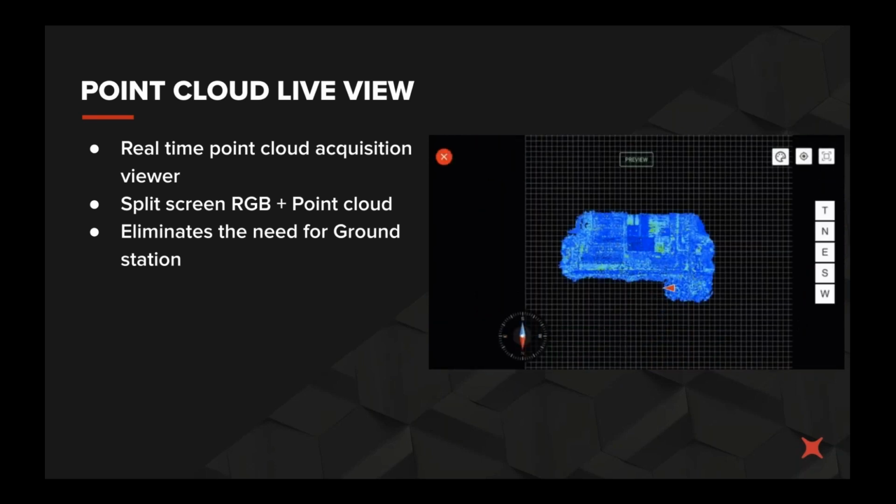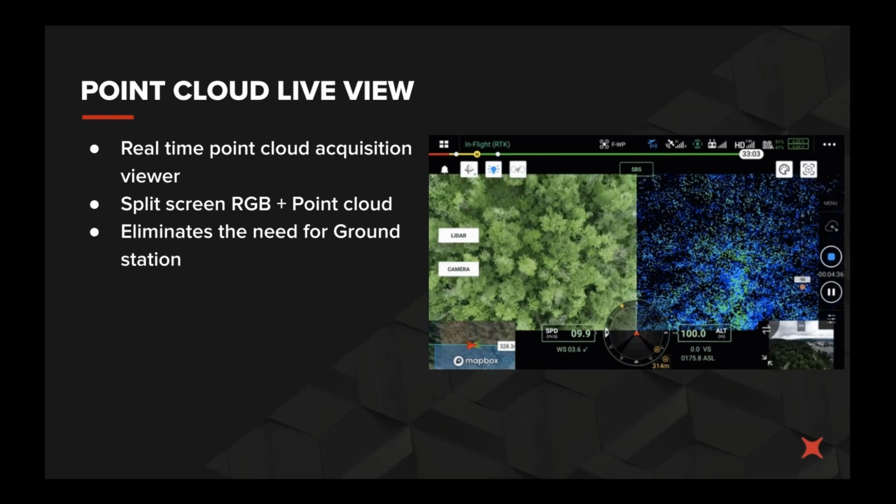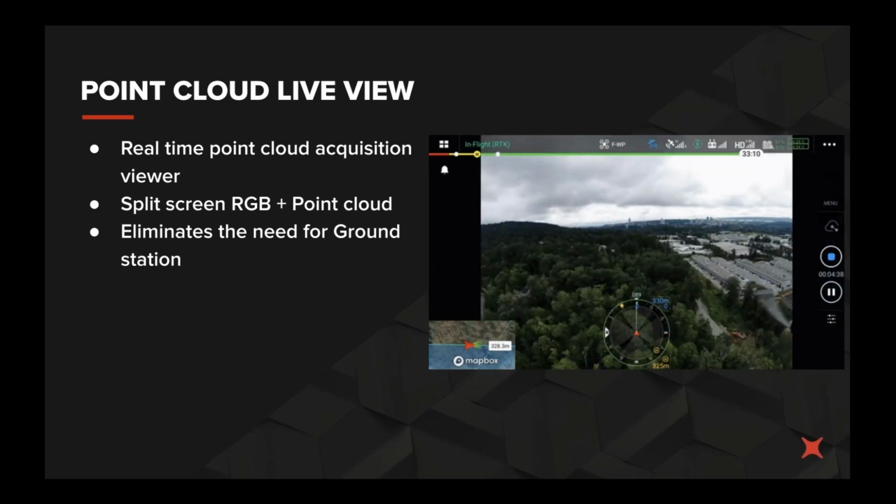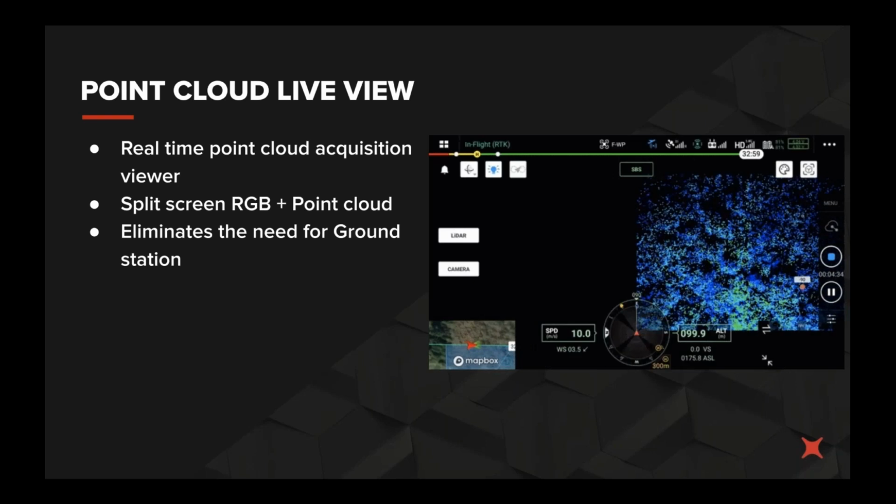The other thing that I really love is the point cloud preview, which is a great feature if you want to fly the LiDAR system manually, because it allows you to see how much overlap you've covered, and it's a great handy feature for facade scans, or if you're trying to get more details within your building scans.